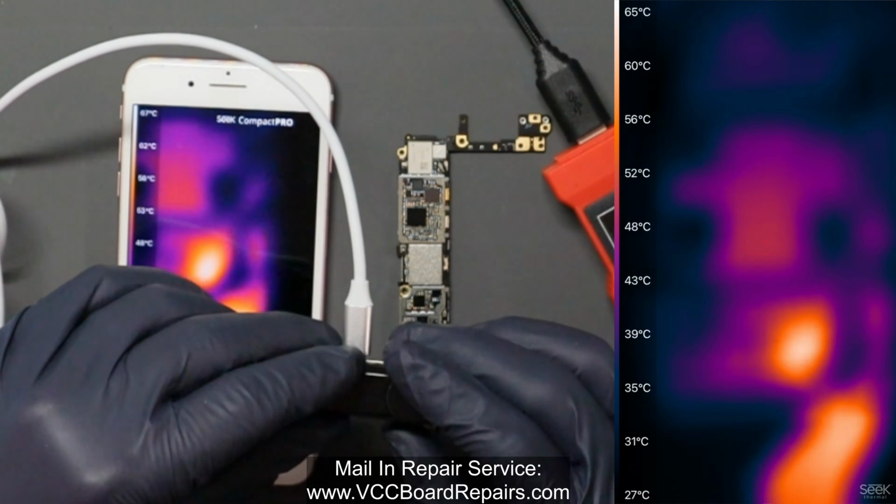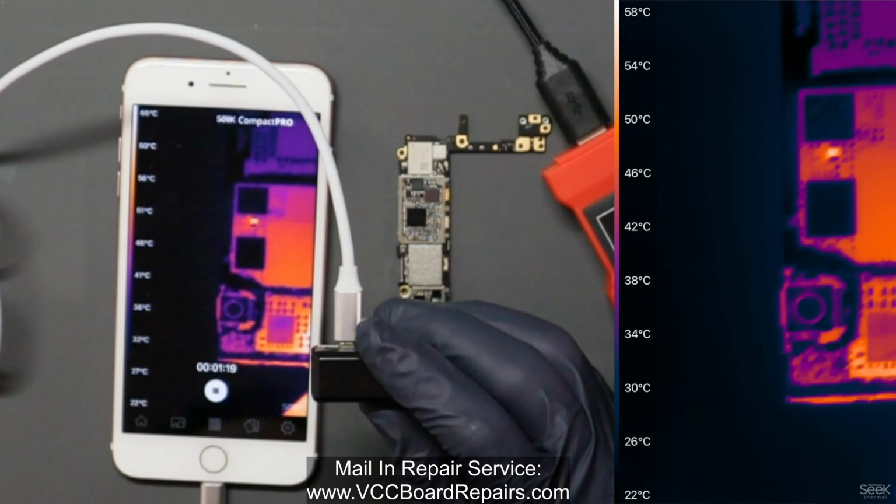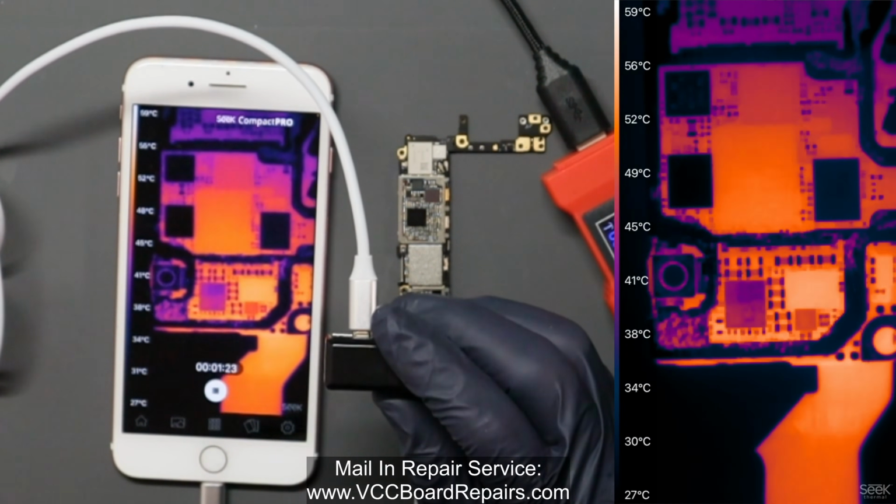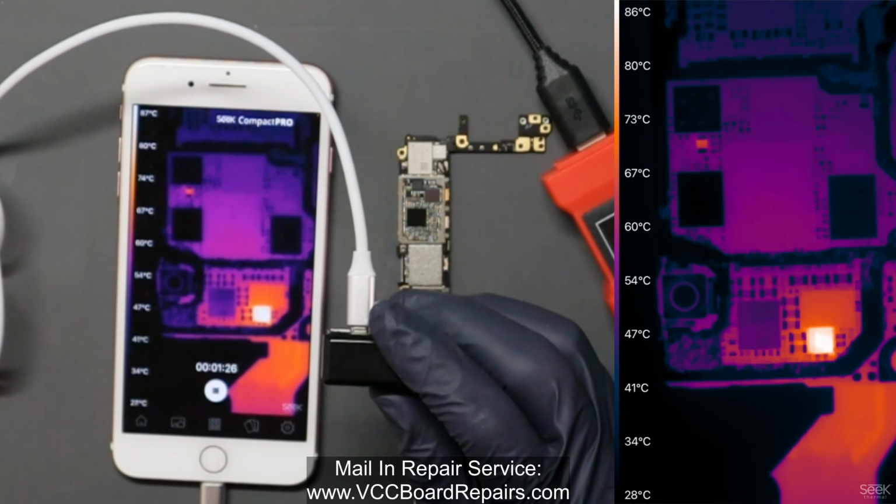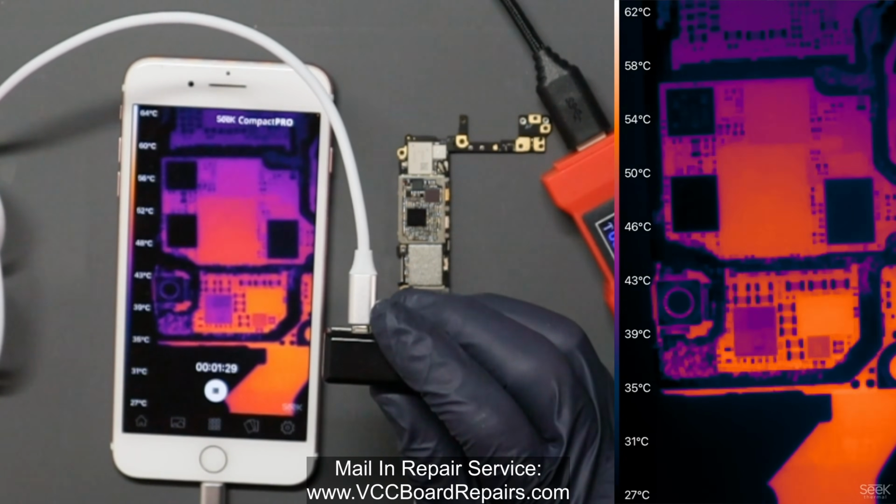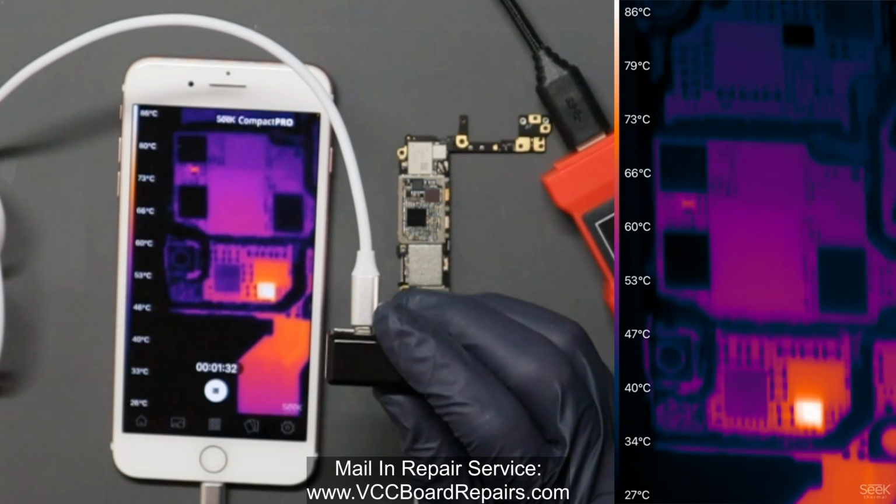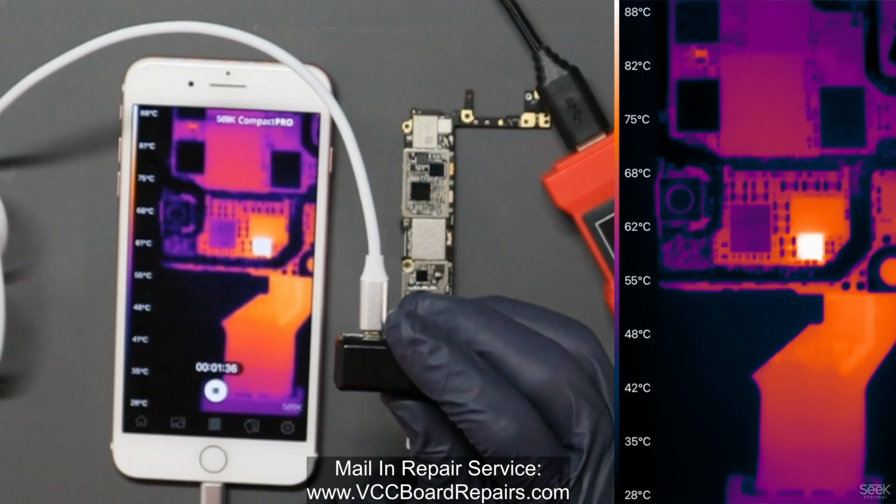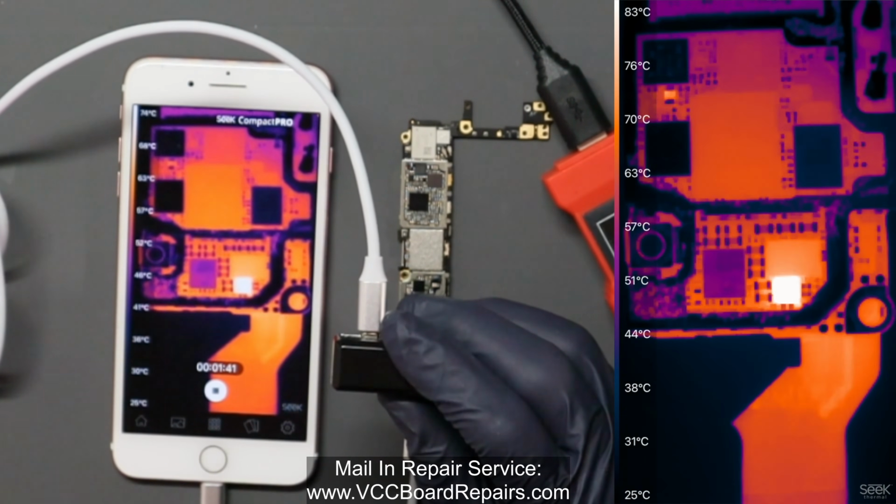Now let me adjust the focus. I could be a little further away. For me, this is much better performance overall. Even if the specs are slightly different, the 9 Hertz is not too bad. Look, I'm gonna move the board. You can't really tell, and for what I'm doing, it doesn't make that much of a difference.